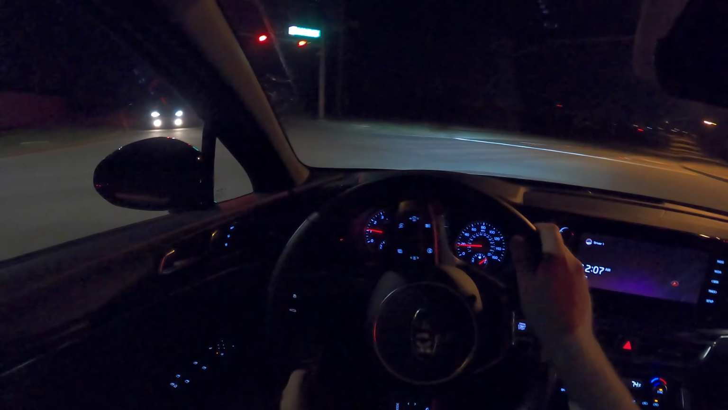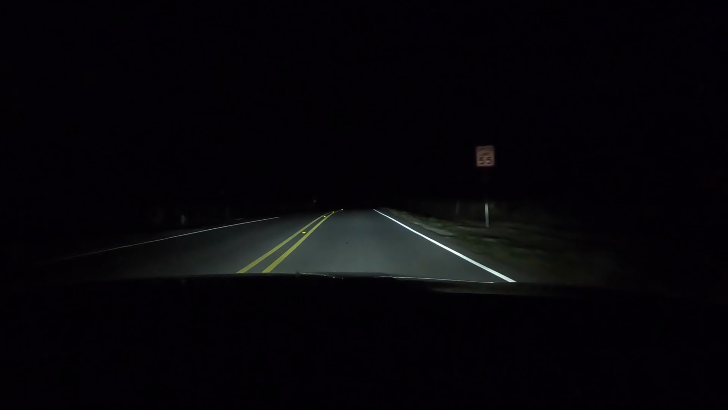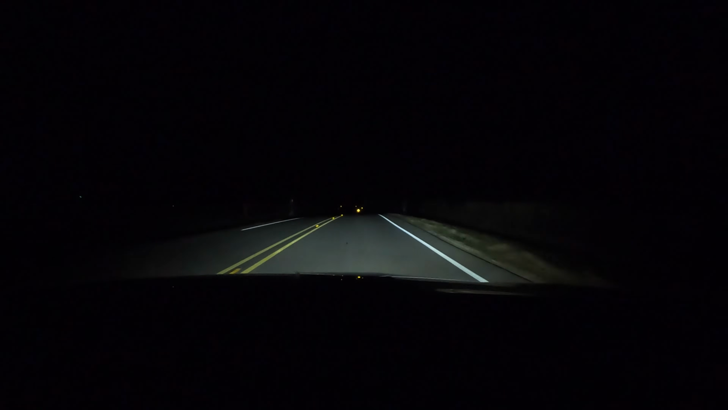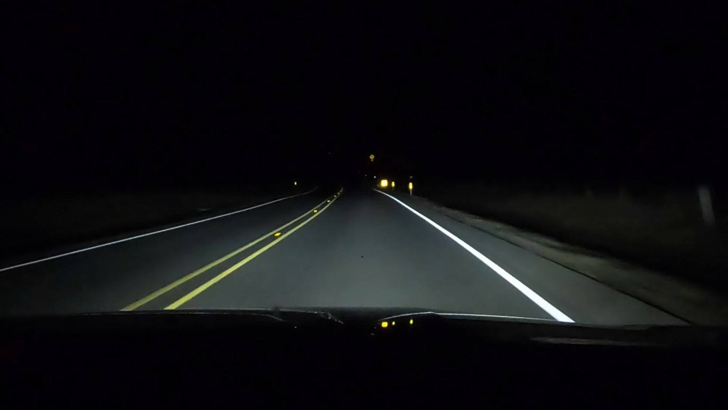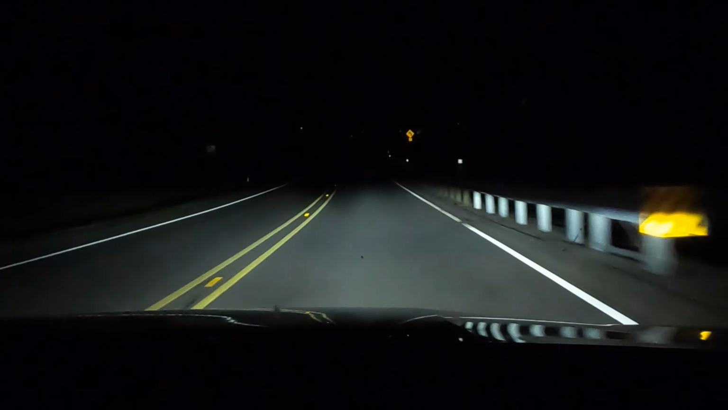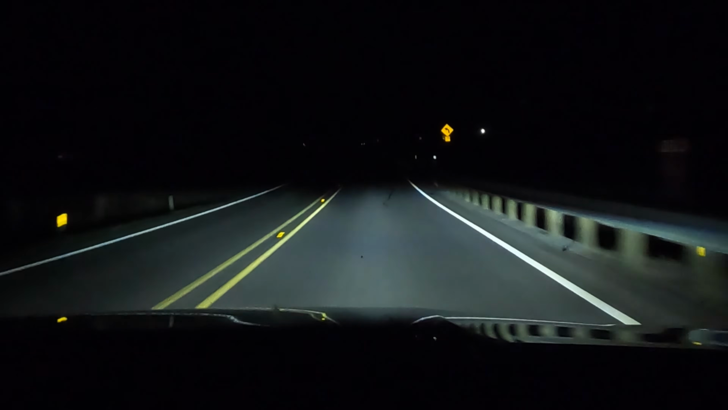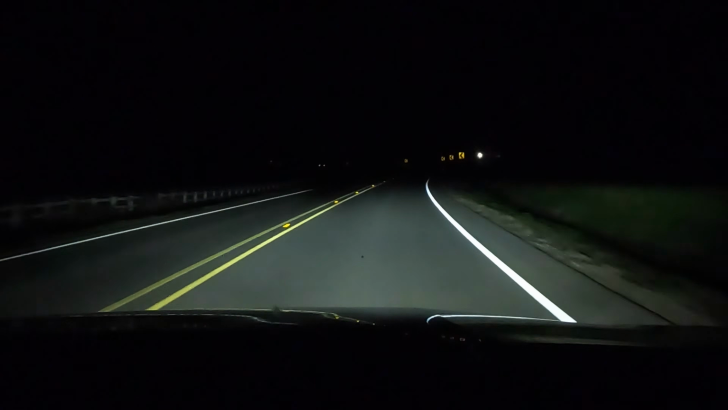But let's go ahead and switch cameras right now. And then as we come up over this hill, you'll be able to see the beam pattern. I mean, they have good distance where they can shine, so I like that. But as we flatten out, you can start to see a more prominent cutoff line. Quick high beams, low beams.